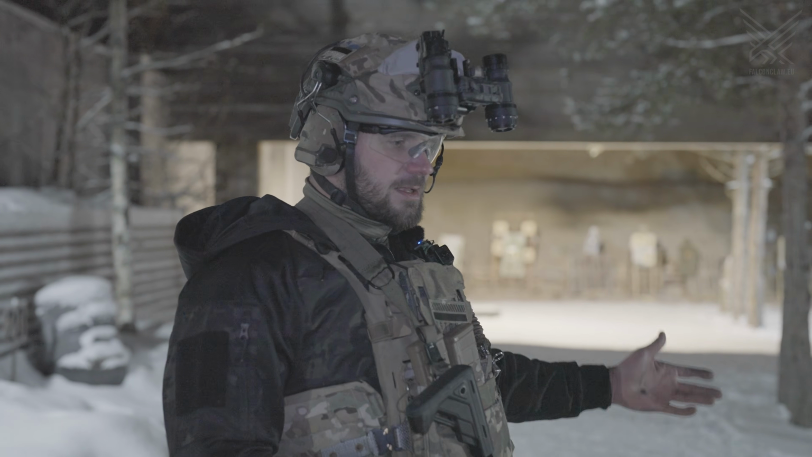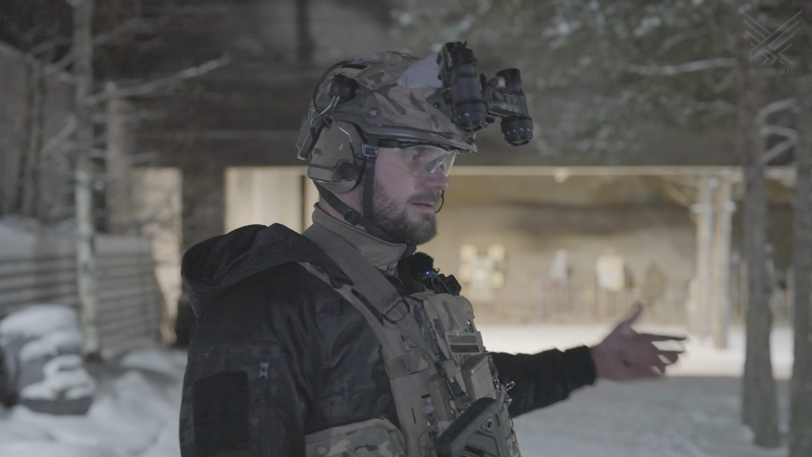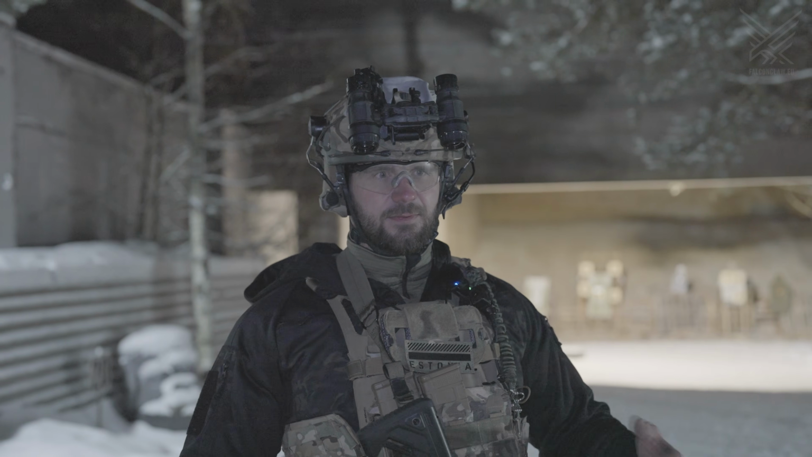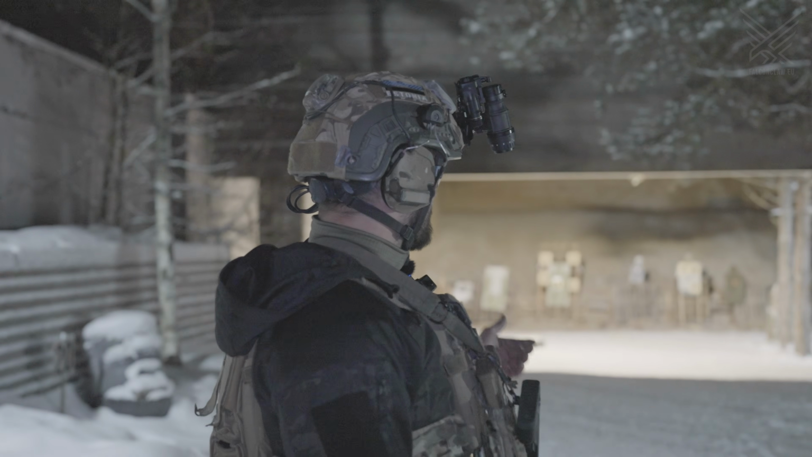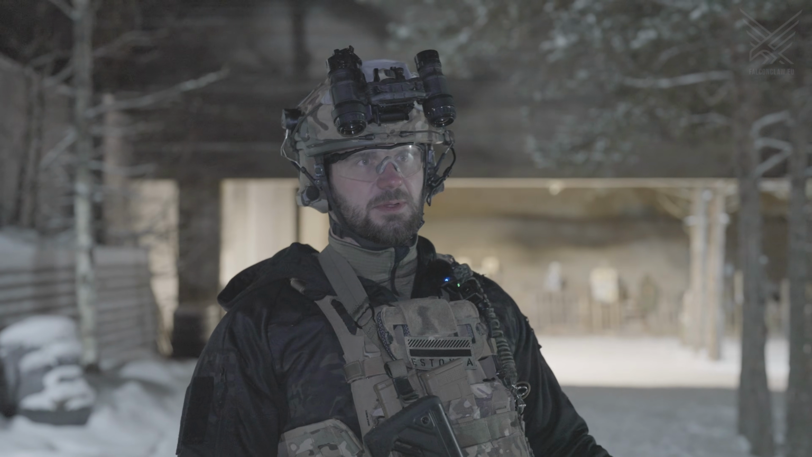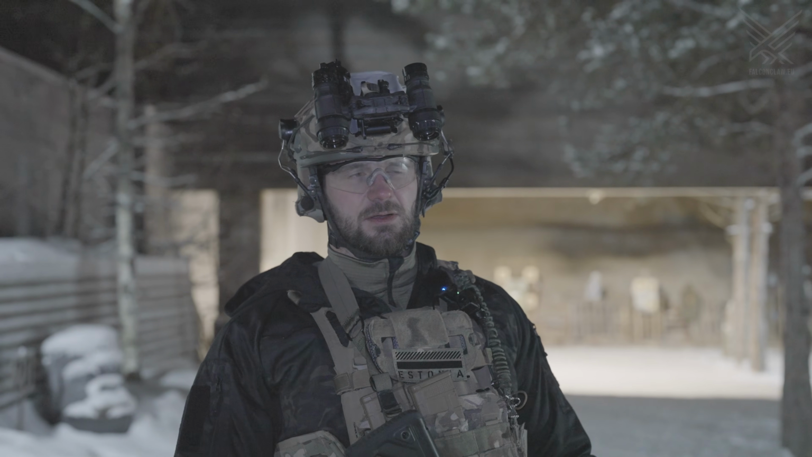So all in all, the best thermal target are the hand warmers and the heating pads. They give off really good heat signature. And the second best is the thermal blanket. Actually surprised me. A small square of thermal blanket is well visible. Not sure how it does in long distance.